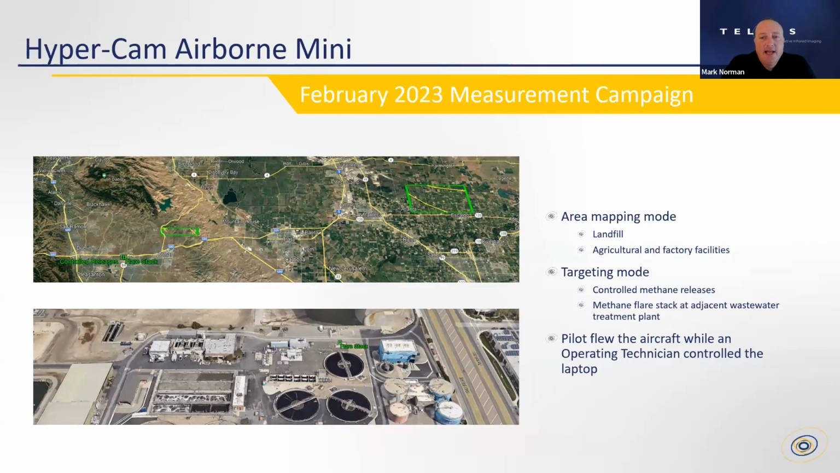What you see in this slide are some Google Earth images. On the upper left is a broad scale image of the different areas where we flew the missions. In the bottom left, if you can see, it mentions controlled releases and the flare stack. The flare stack is what I'm going to focus on for today.